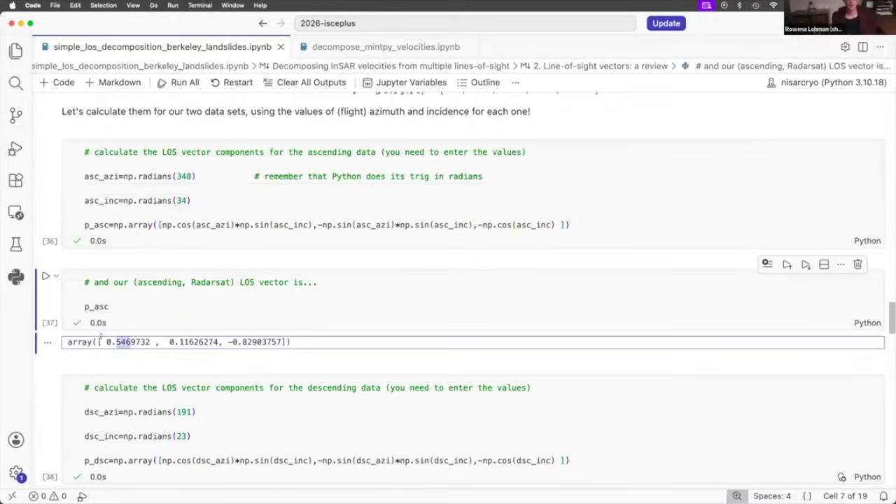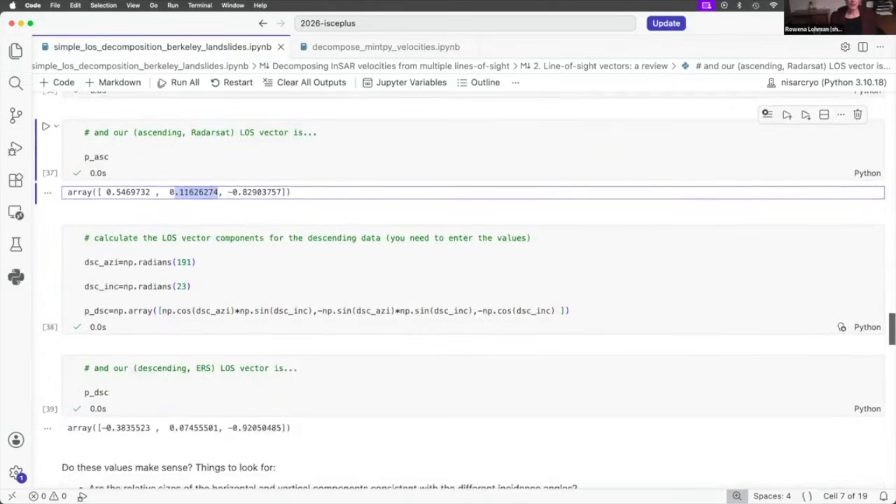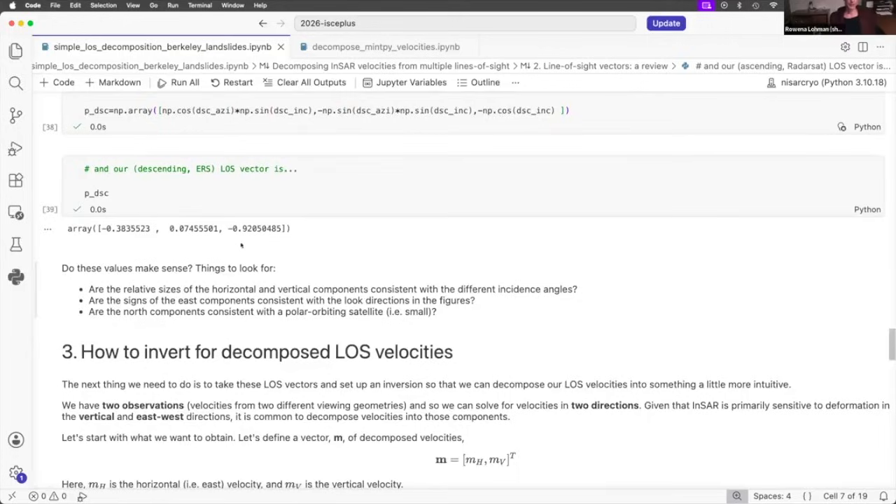So you're seeing about half of a meter if you had 1 meter in the east direction, and a very small component in the north direction. So this is for the ascending satellite. And you're going to be asked in the homework to go back and look at the image and think about whether that makes sense.